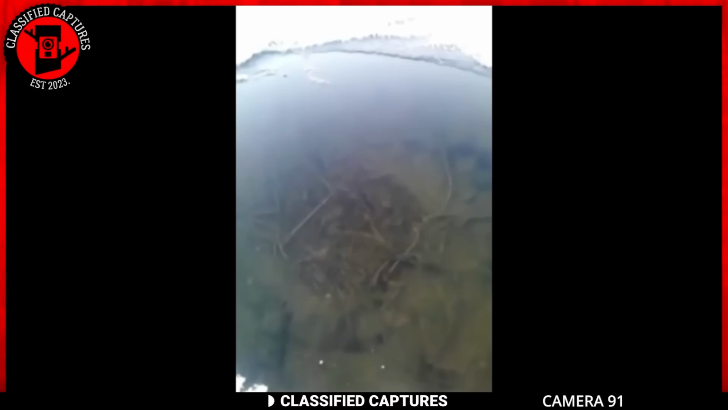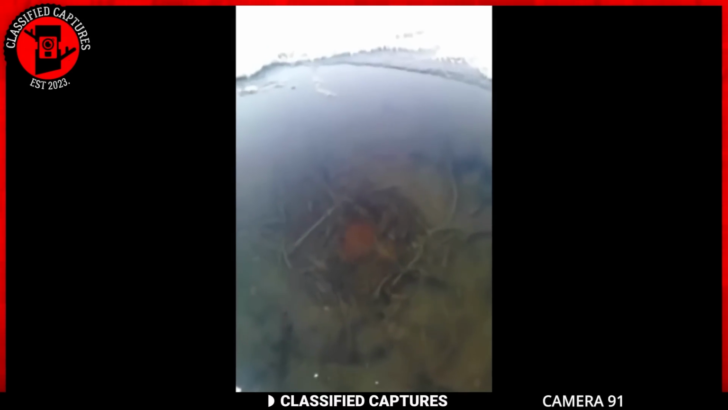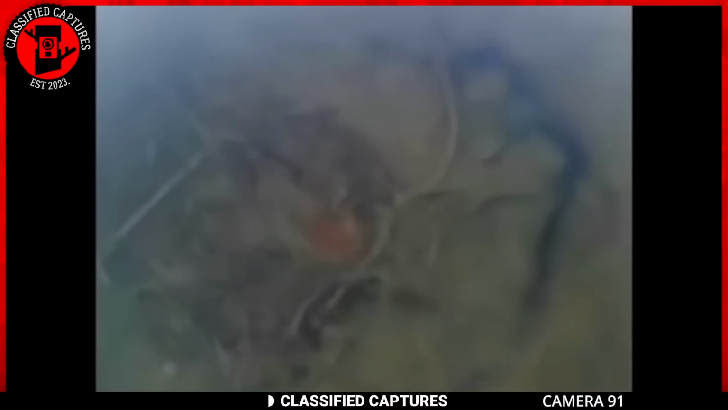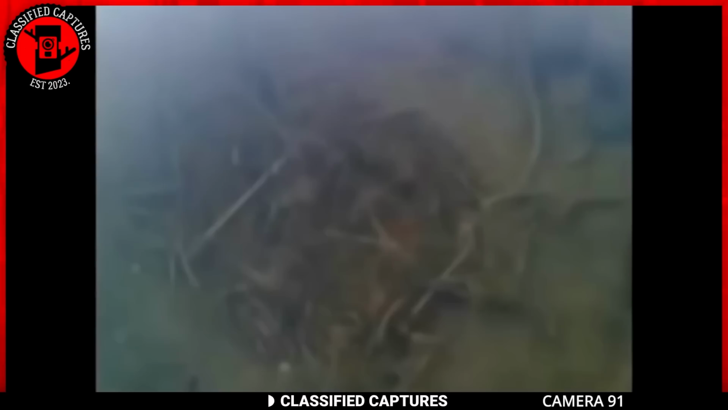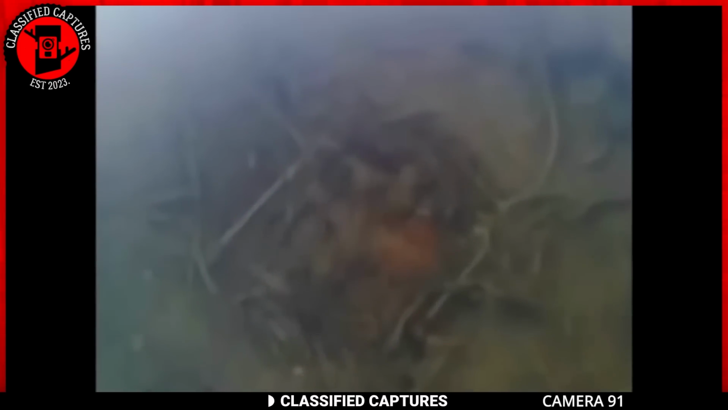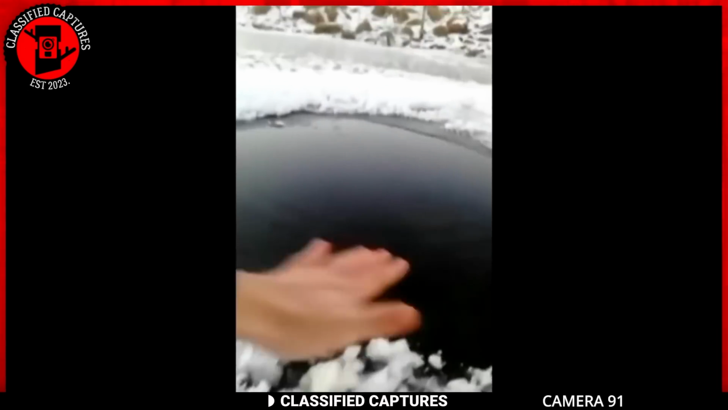A hole that seems to be breathing, with water rhythmically flowing in and out of some strange tentacle-like creature-looking thing moving around the hole. And to make it worse, there was a reddish fluid in the center also moving as the hole pulsated. This enigmatic occurrence sparked various interpretations and speculations.